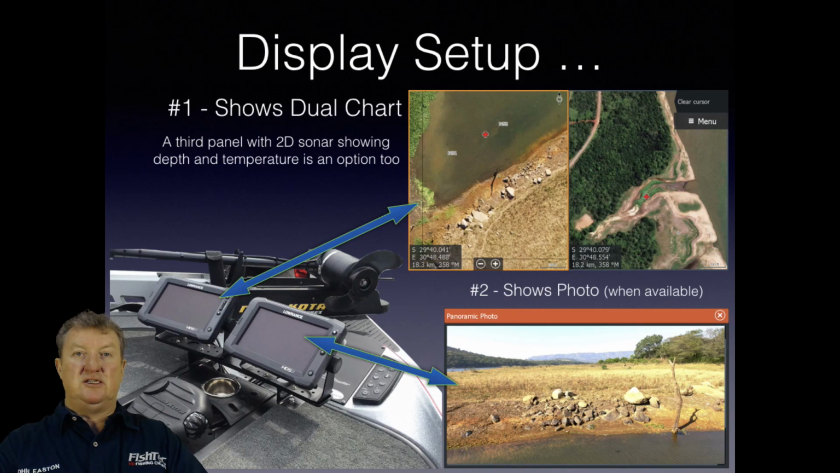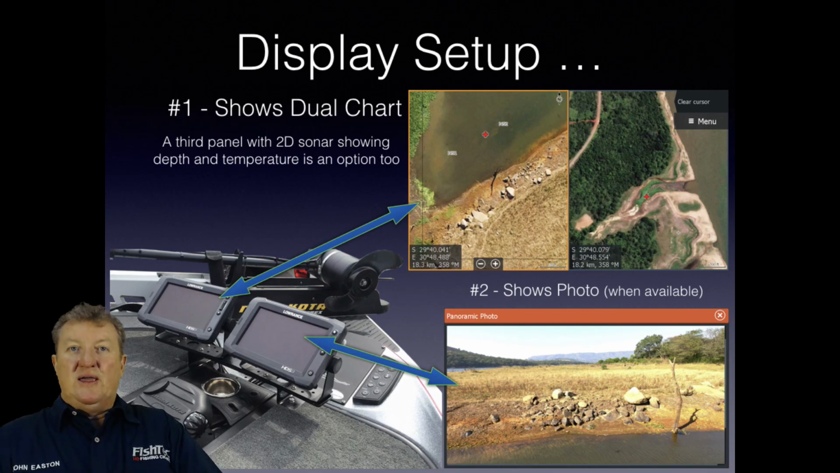So Elite 9 Ti or a carbon, they both do exactly the same job, except that the carbon networks. If you go with the Elite Ti, unfortunately you'd have to buy 2 charts so that you can do the charts on both units, whereas with the carbon you can just network it from one to the other, and then you can have your 360 type sonar next to that. So yeah, that is my episode 1, guys.